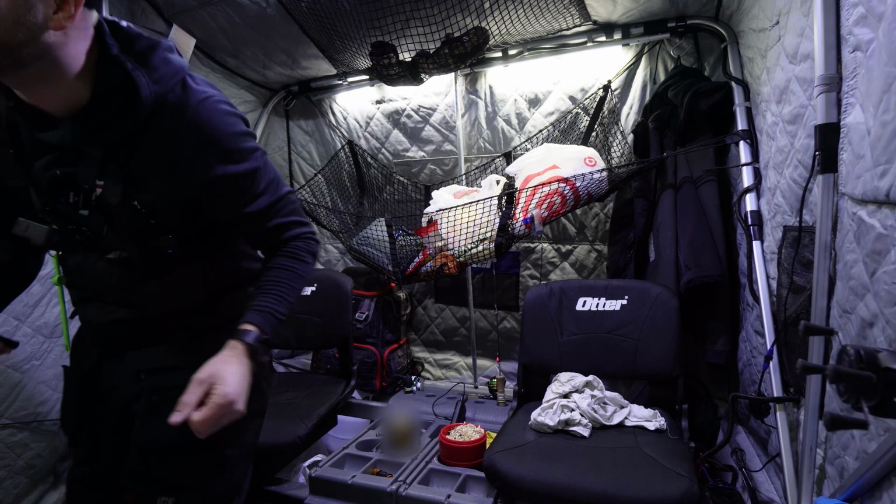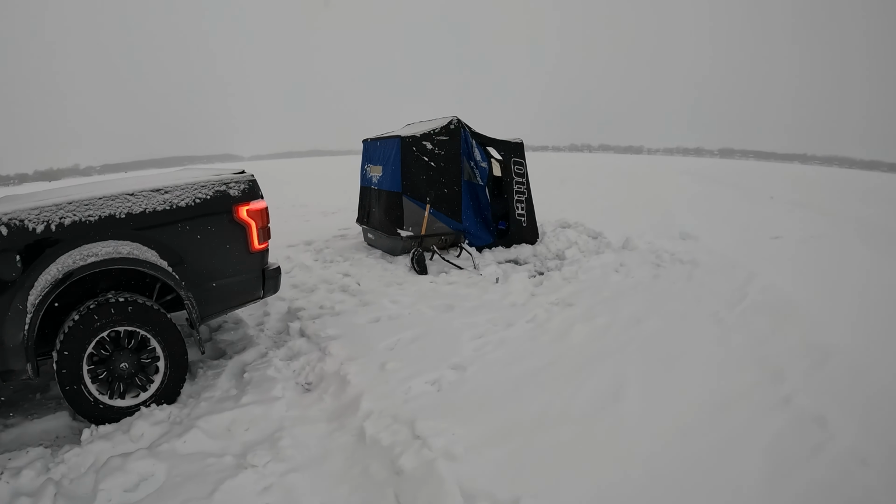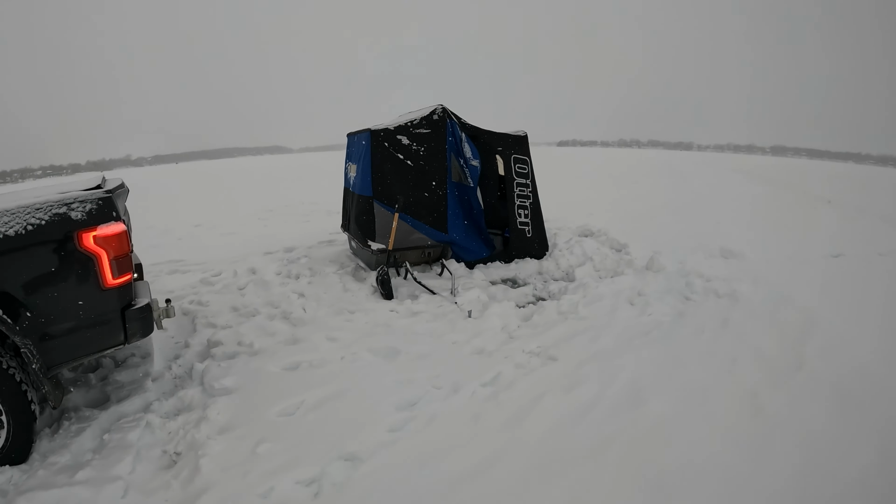We got the truck out here. It's snowing out right now, but we got the 2-man Otter Lodge pulling behind the truck. This is the setup for the day. You can see snow's coming down. I probably got about 3 or 4 more hours out here. So let's catch some fish. There we go. We got one on the hook.